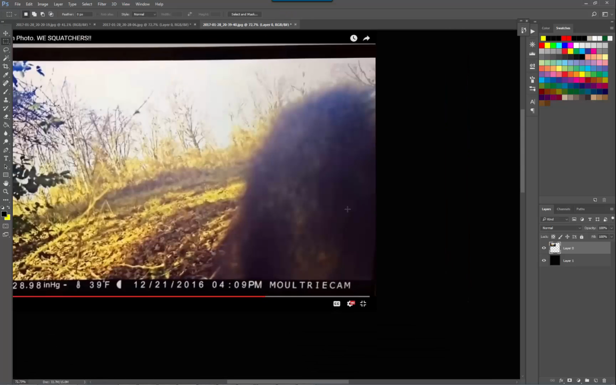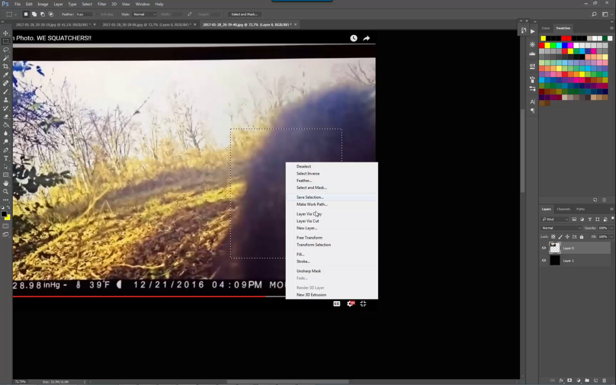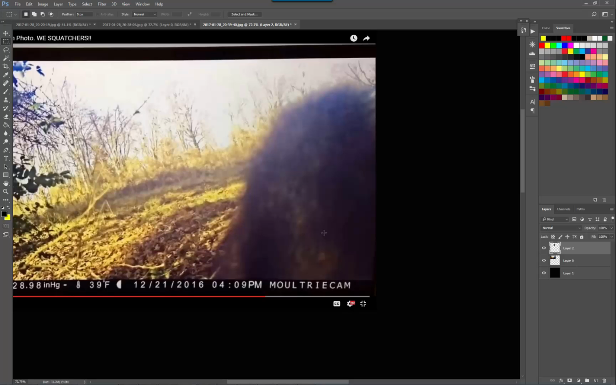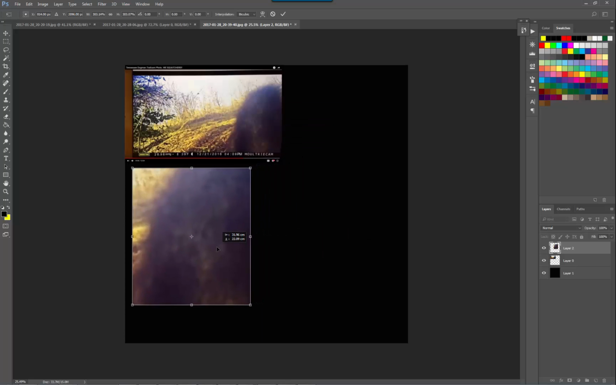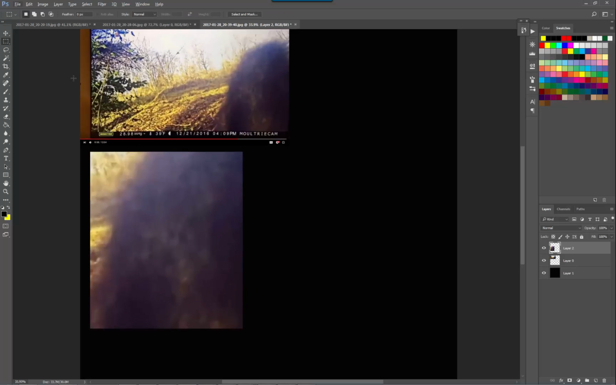So let's have a look. Just going to take a few crops and take a closer look. So right click and copy, control T. So I'm also letting you know the commands and that kind of thing if you wanna learn.